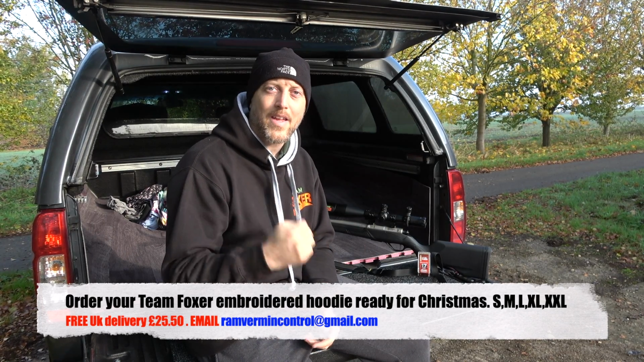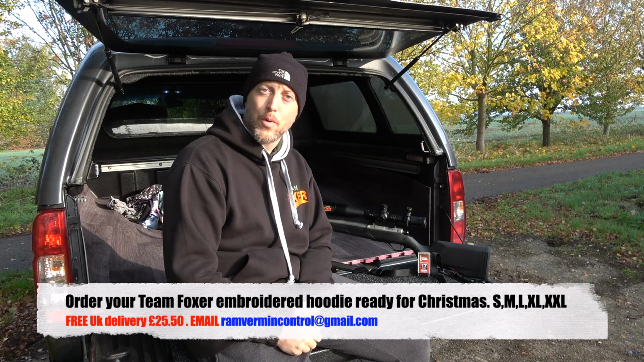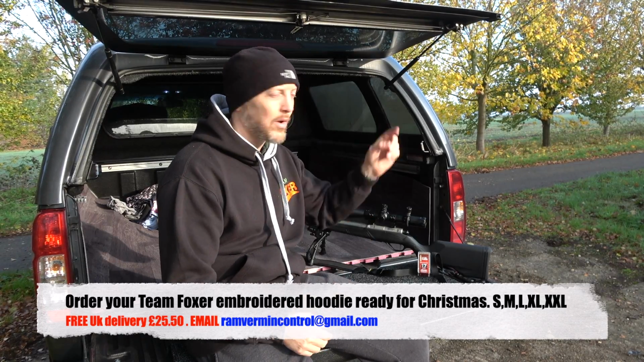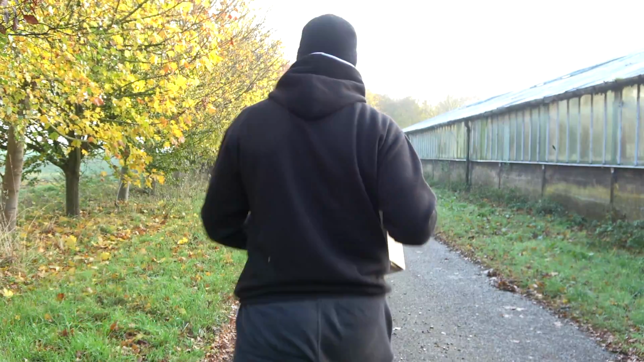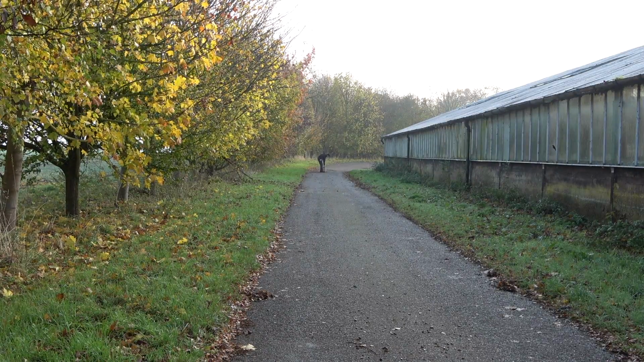So what I'm doing today is I've come down with the new HMR that I have yet to zero since the time I came down here and sighted it in, and I've paced out a target exactly 55 paces again, so I can make sure that I am pinpoint accurate. Fingers crossed we get our culprits.